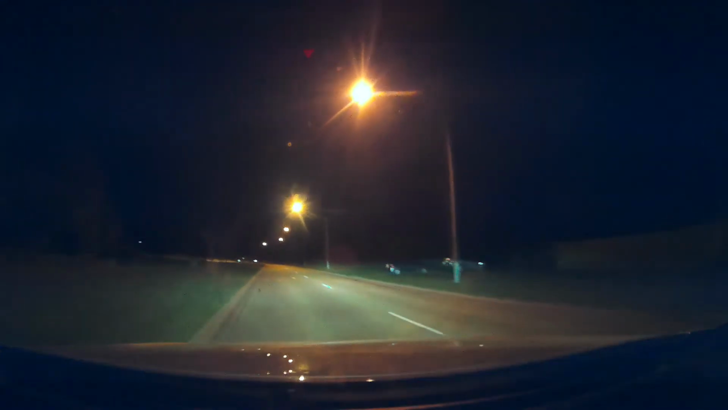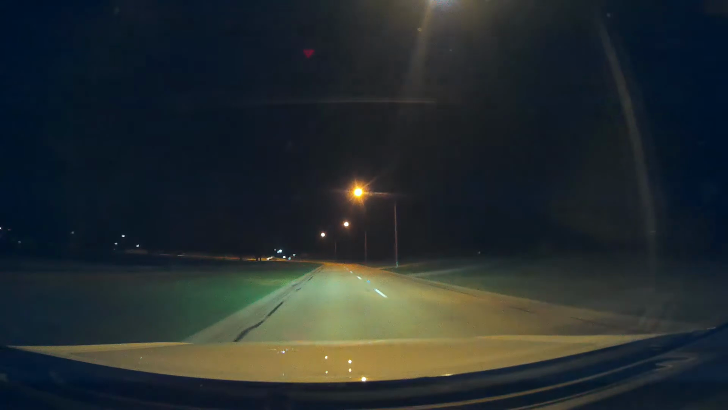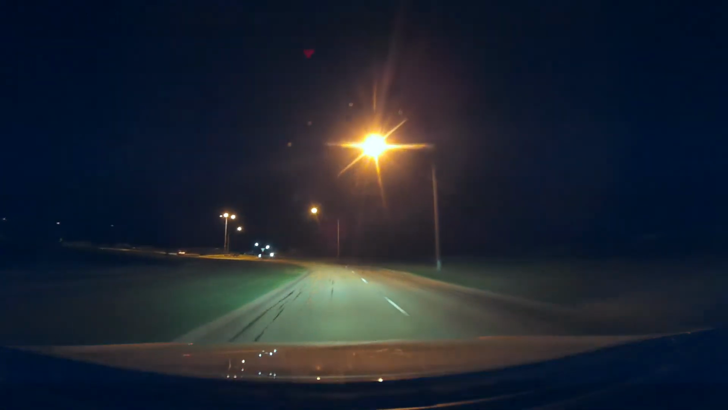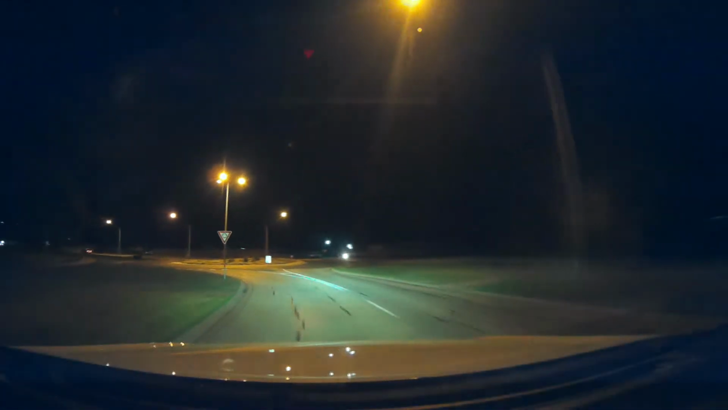Not that it really matters because you're getting paid by the hour, but I just found it easier. Not that I've been down there anytime soon, nor am I planning to go down there.